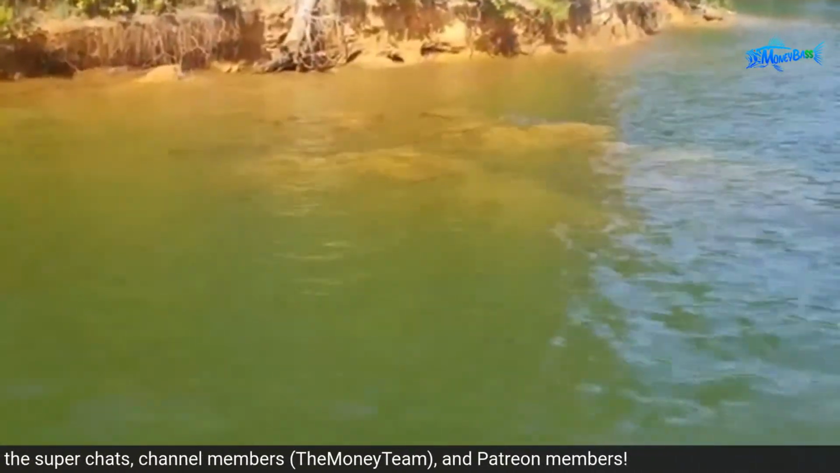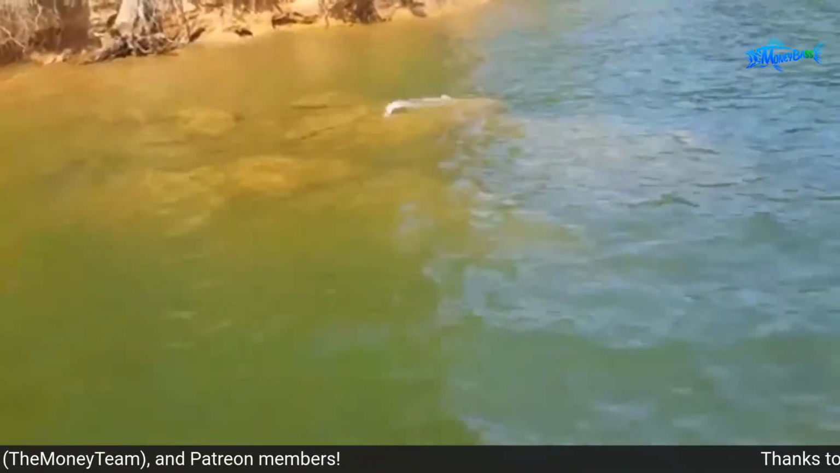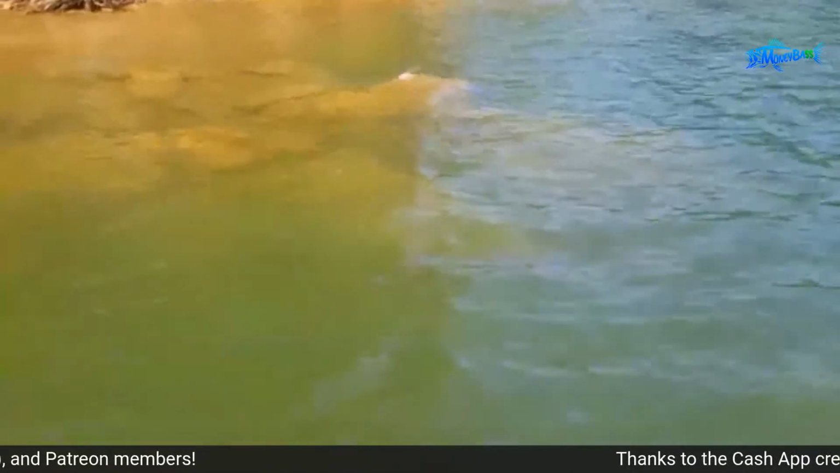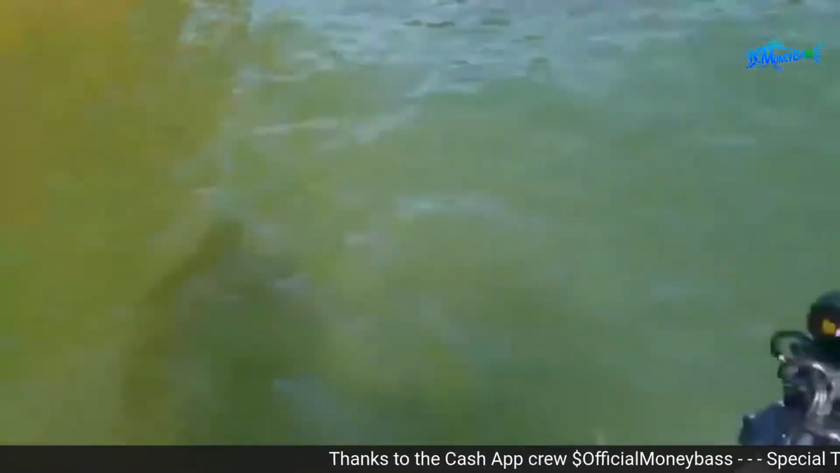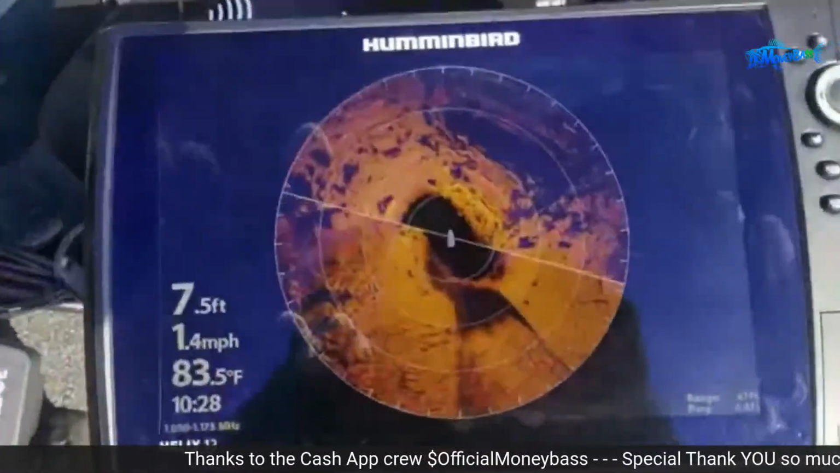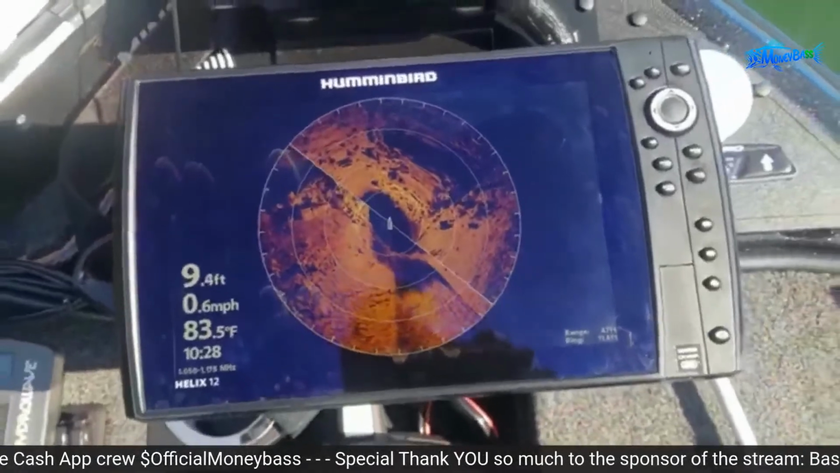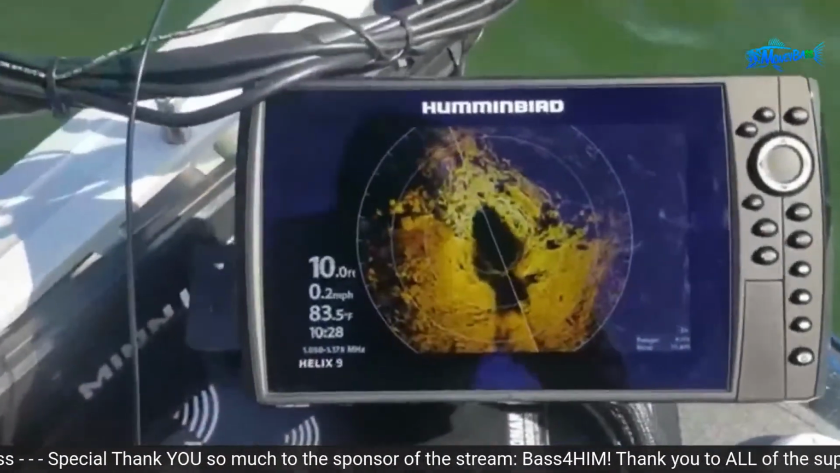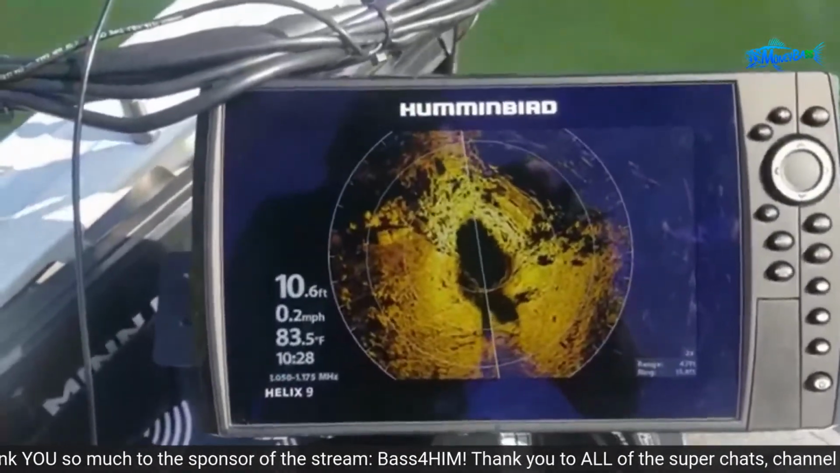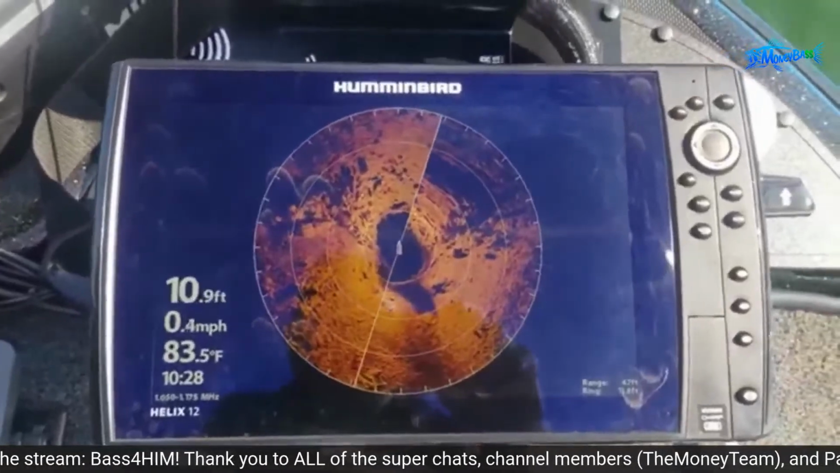Okay, so right here, if you look, you can physically see these rocks. And these rocks come out to about, I'd say, 12, 13 feet of water, something like that. And as you're moving around on the 360, sorry if there's a glare on here, I'm doing my best to avoid that. All right, and this is a Helix 9 G3N unit. This one is a Helix 12 G2N unit.